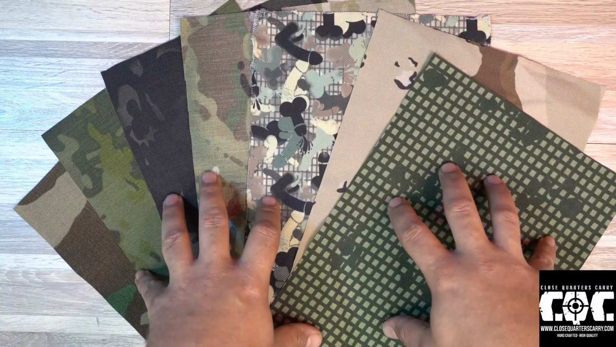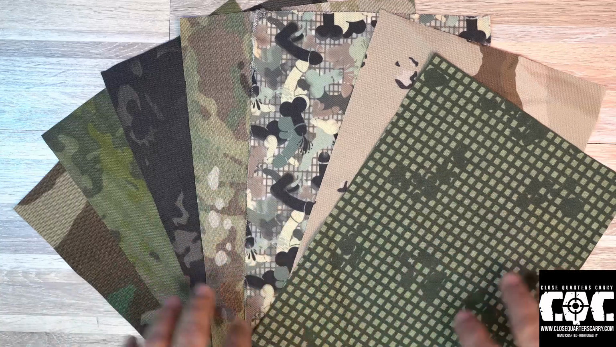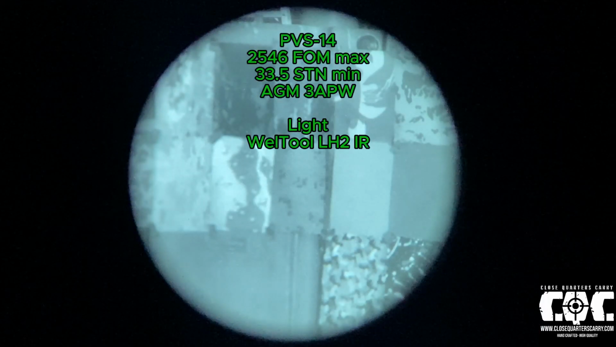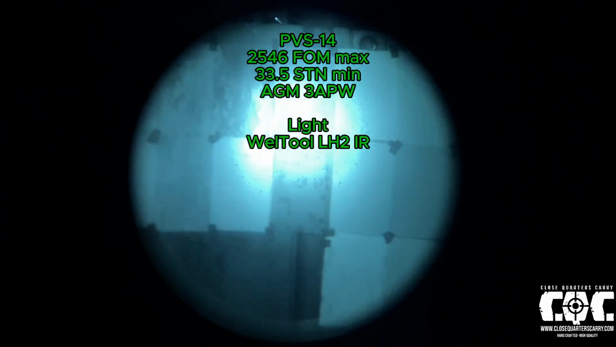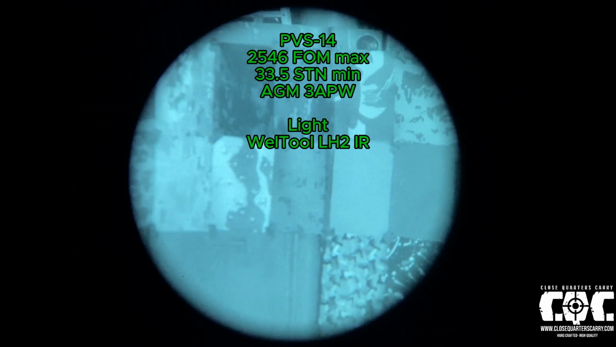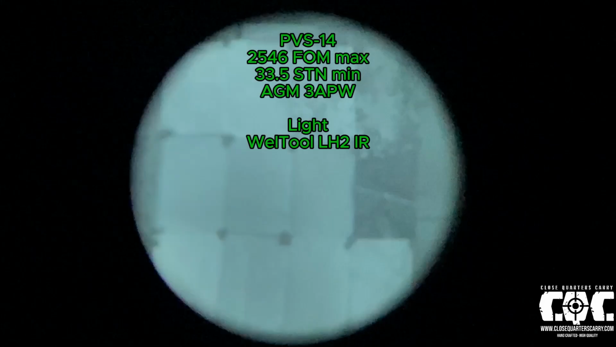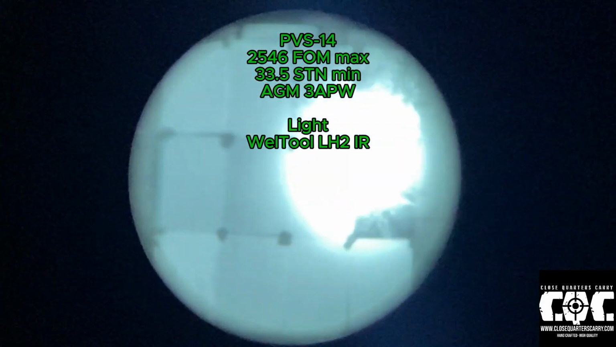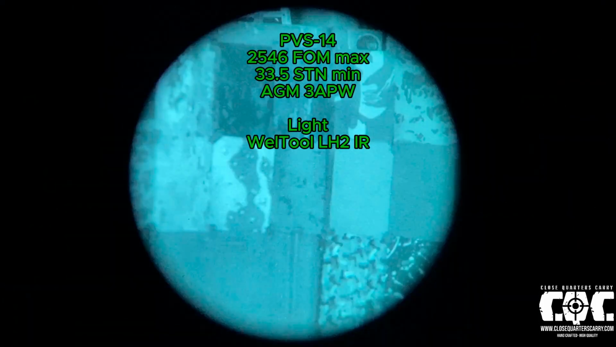So now let's get out to our filming setup, and we're going to take a look at these underneath some night vision, as well as shining some infrared light onto the Cordura itself so we can see how it reacts. We did all of our tests indoors using a PVS 14 and an iPhone 12 Pro. The PVS 14 is from AGM and the light is a Well-Tool LH2 IR. We set all of these up against a wall in the room, provided with a small amount of red ambient light just used as a filler, so it would help the PVS 14 pick up the patterns.